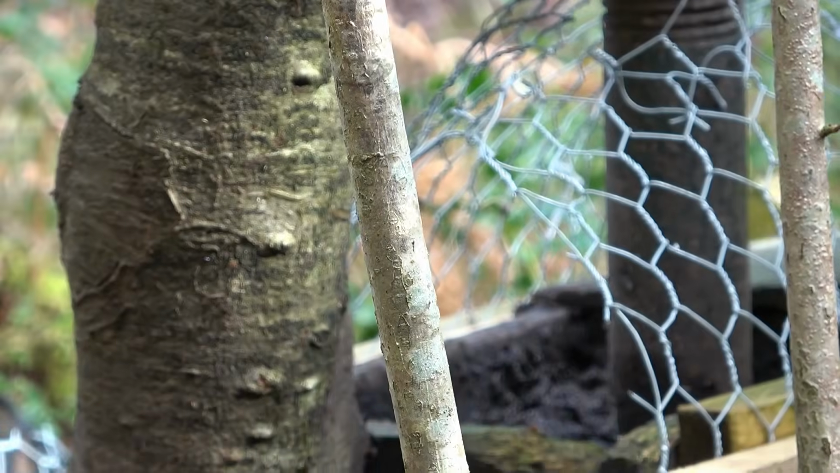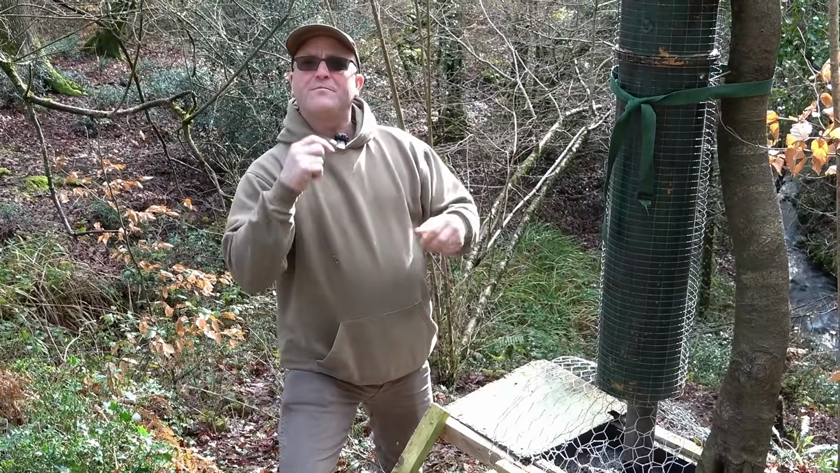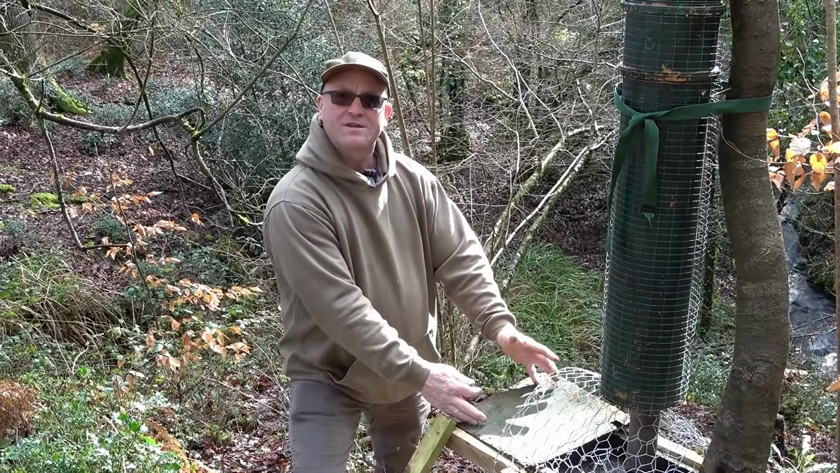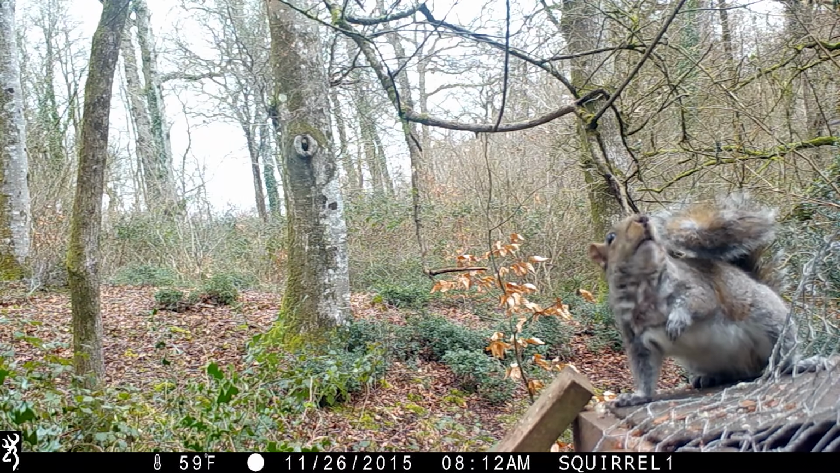Squirrel feeder connoisseurs will notice the addition of chicken wire. Squirrels like to sit up and eat a nut like that. So the theory is they're going to go in, get the nut, come back out, sit on that, eat a nut, we shoot them. It is brilliant in its simplicity.